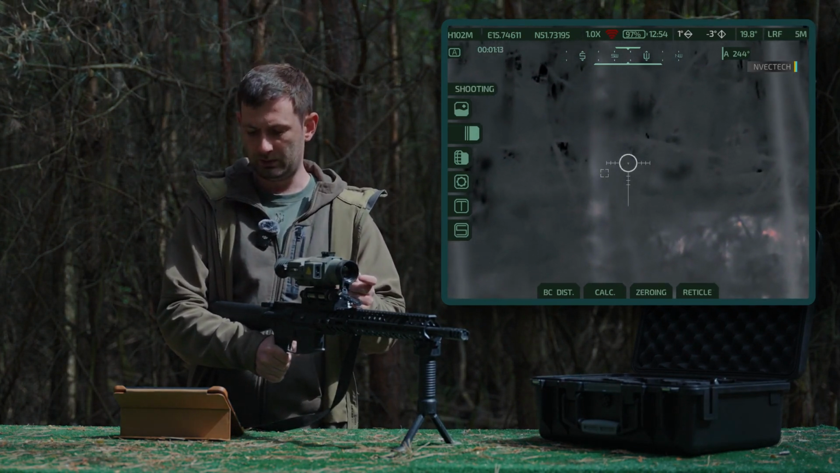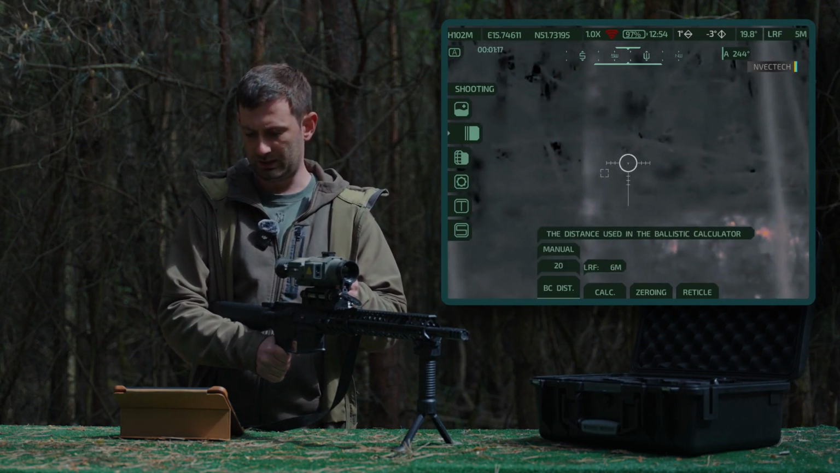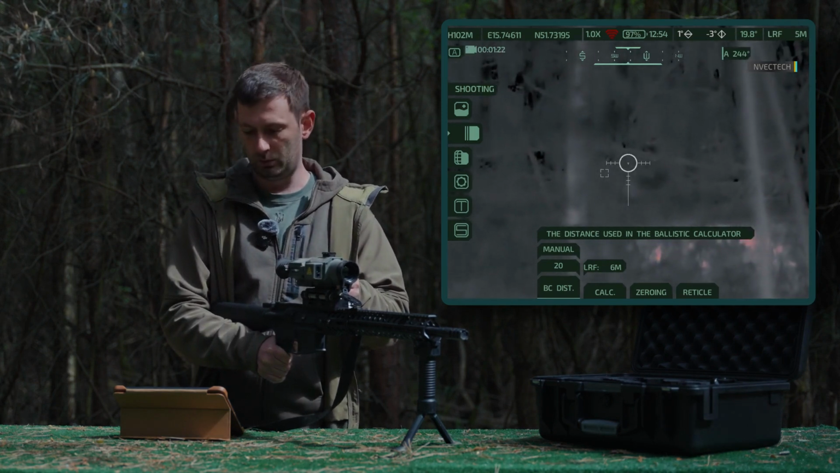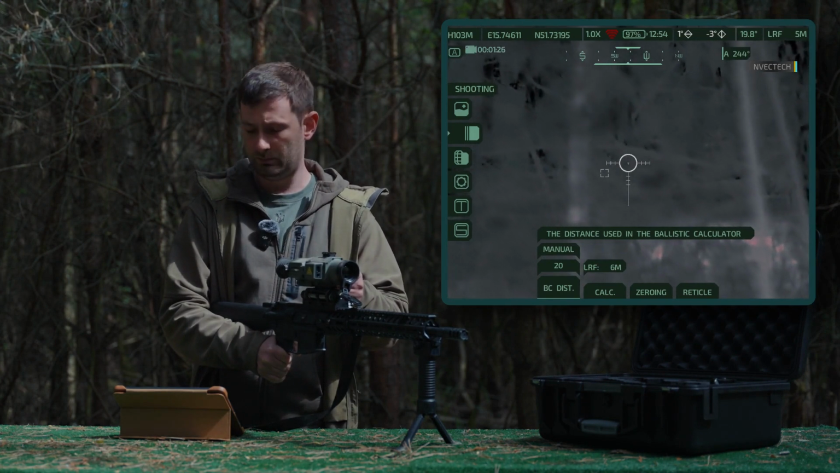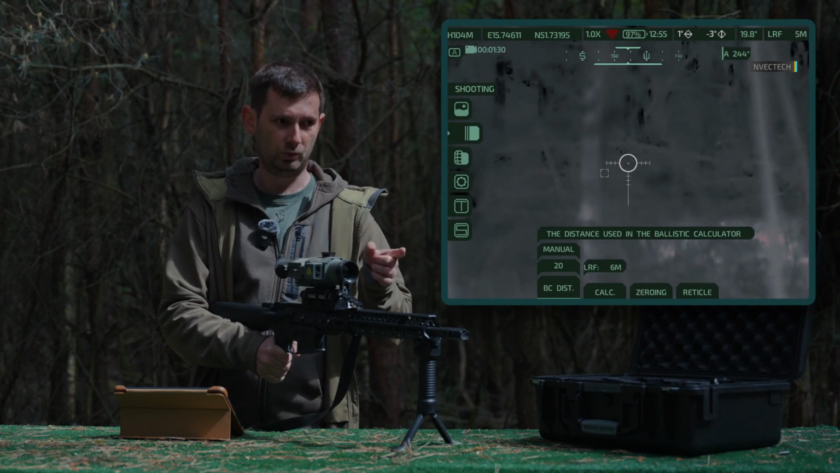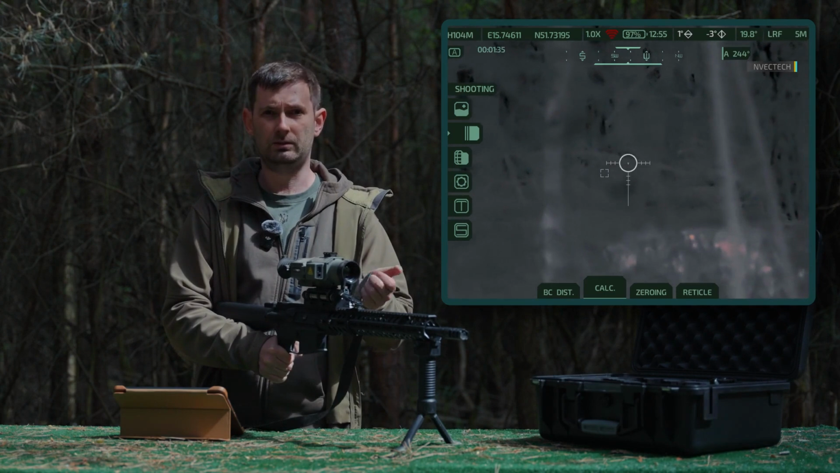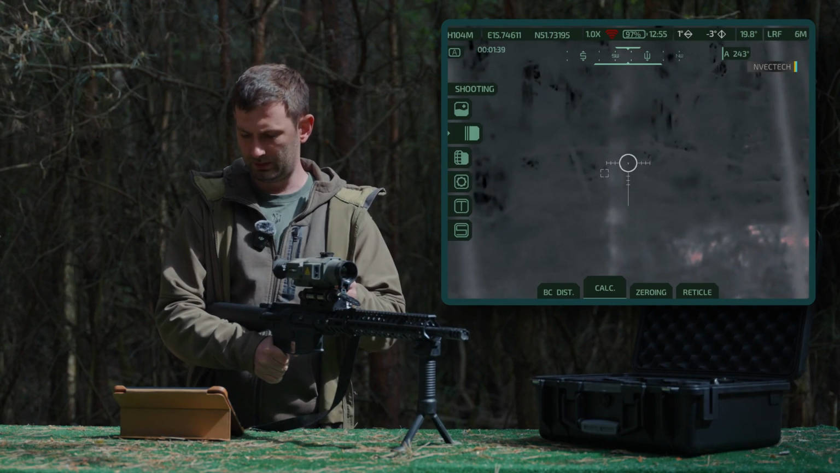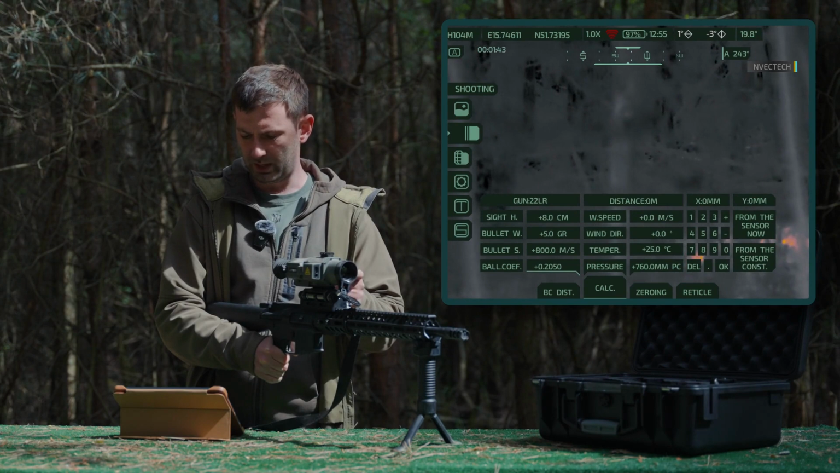Next is zeroing. Settings for zeroing and ballistic distance. You can enter the distance either manually or automatically using the laser rangefinder, which will calculate it for you. Point of impact adjustment for different distances. You need to zero it first at 50 or 100 meters. Then comes the ballistic calculator. Here, display all the indicators.